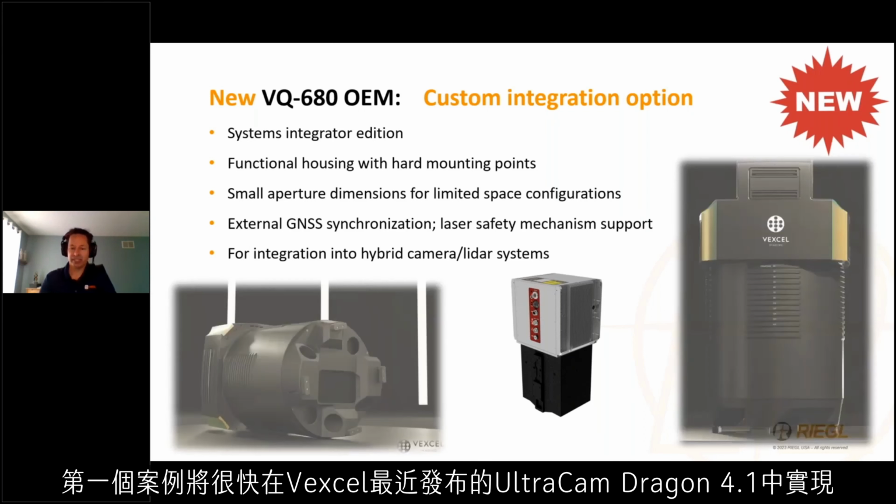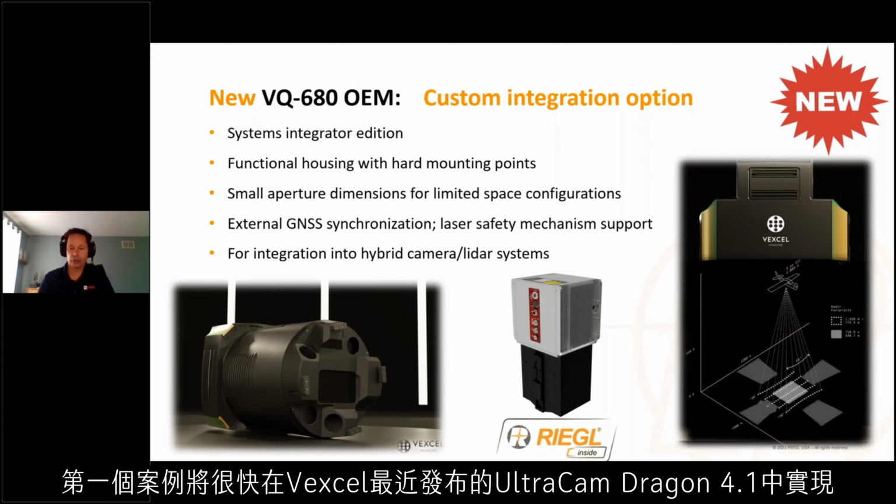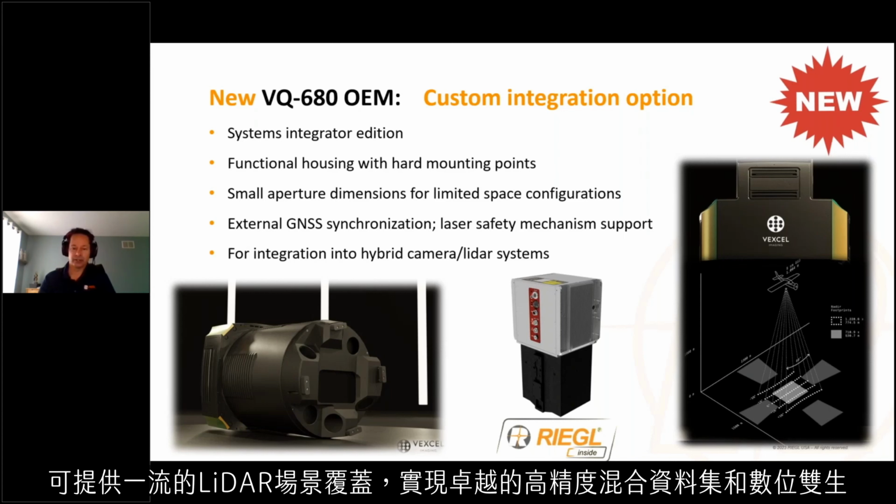A first implementation is soon to be available from Vexcel in their recently announced UltraCam Dragon 4.1 for high-resolution 3D oblique mapping of urban centers and complex environments. The occlusion-free scanning geometry of the embedded VQ680 OEM module will provide best-in-class LiDAR scene coverage, enabling superior high-accuracy hybrid data sets and digital twins.